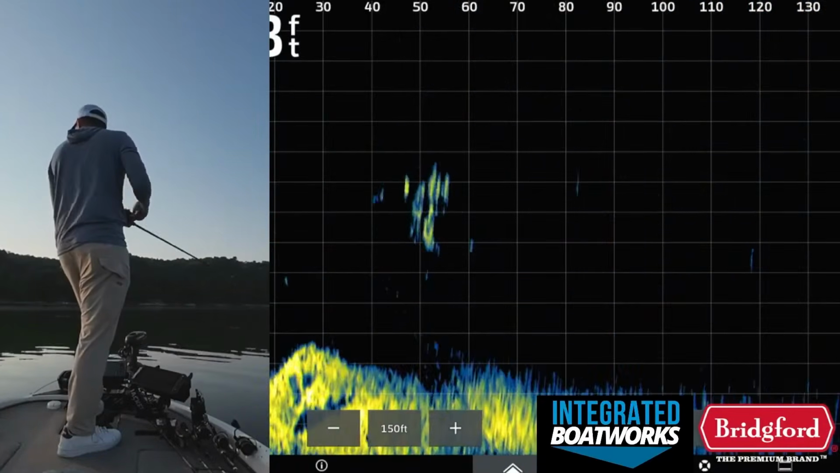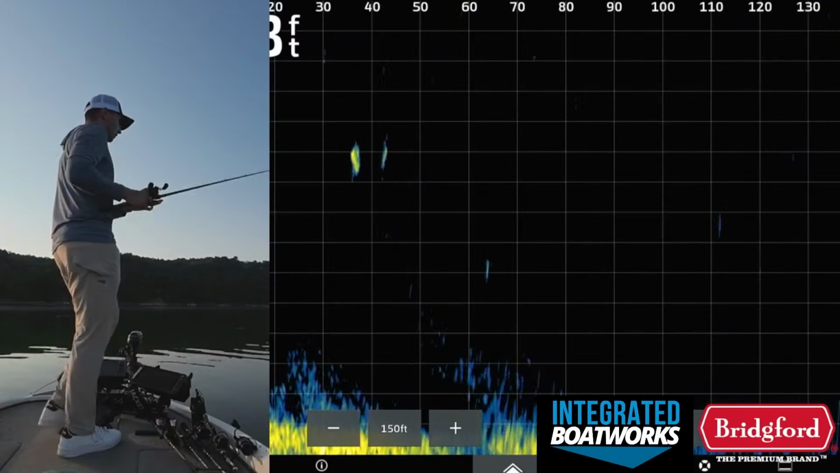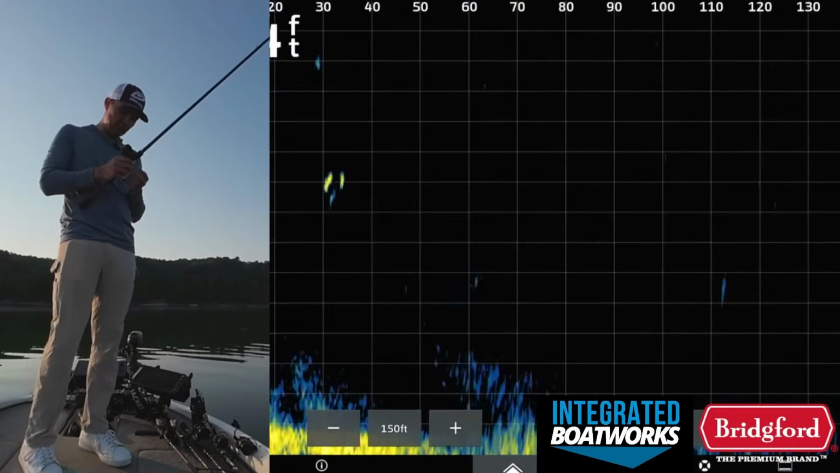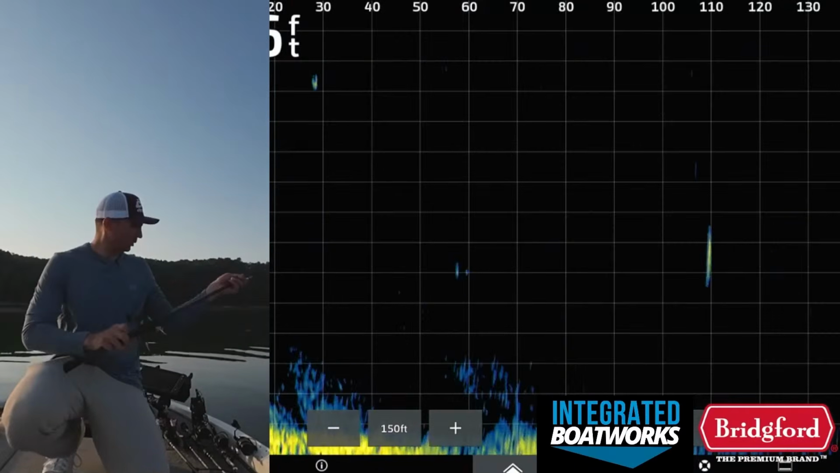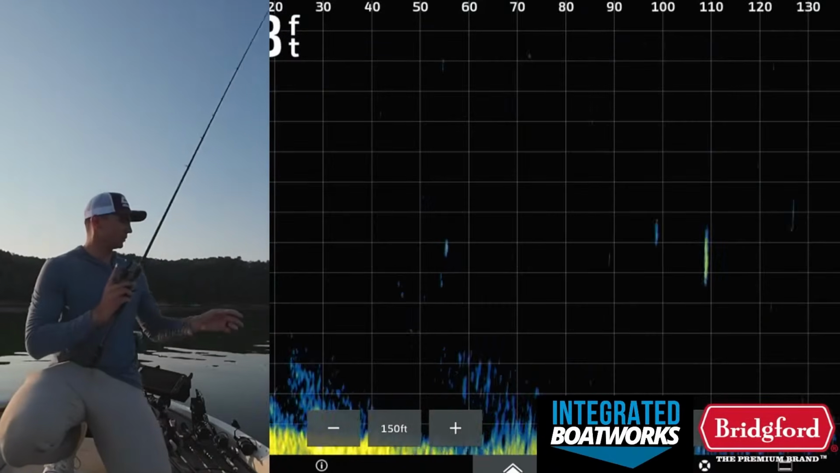Well, for proving my theory right now, the only one quality fish I got to bite, I did not see on Livescope and was really far away from the boat, so I don't know if that proves anything, but we're gonna keep rolling because there's a lot more spots in here I wanna check out. But that spot was not bad.